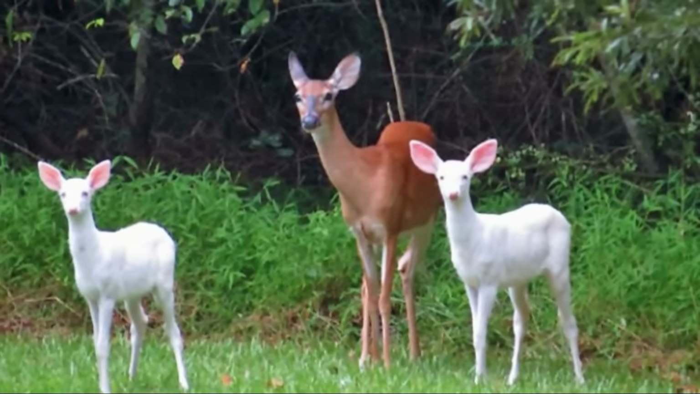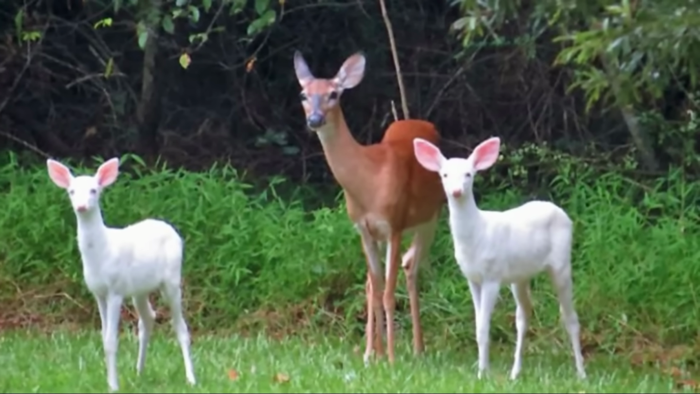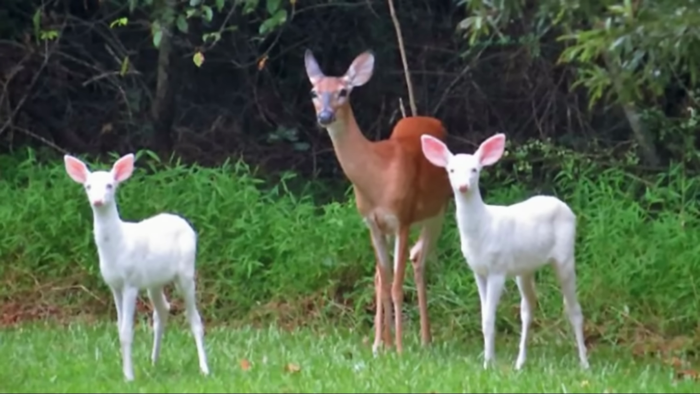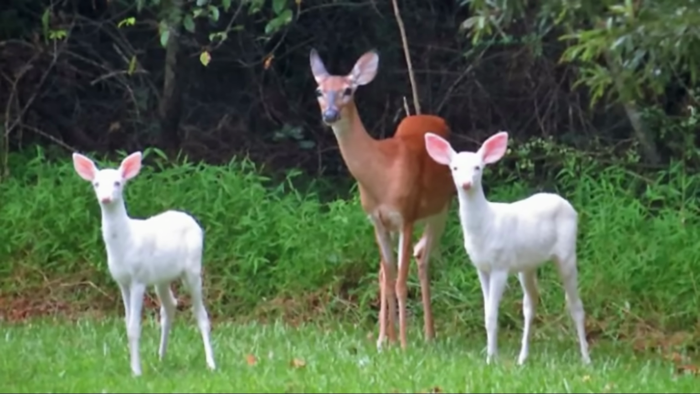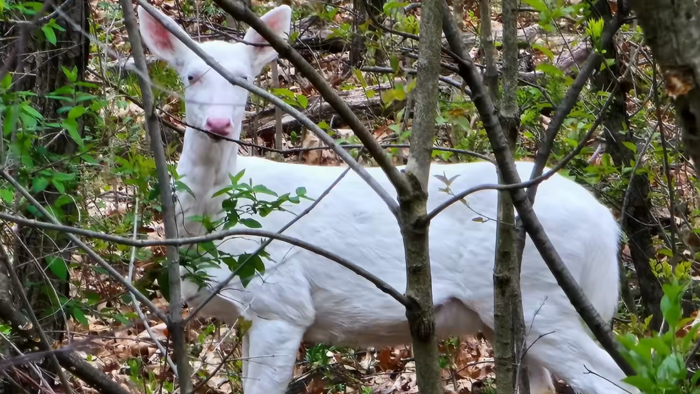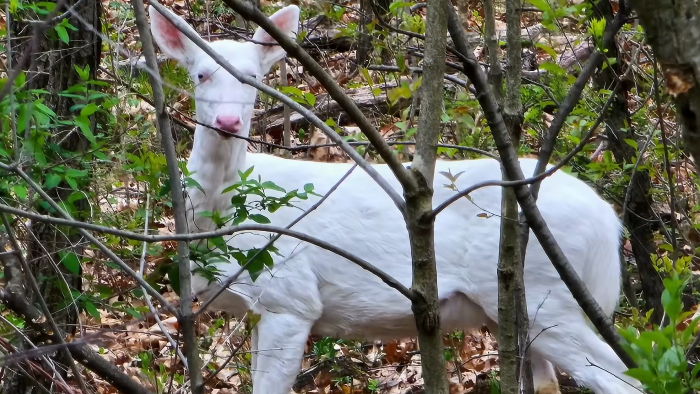Well, nature has a strange way of doing things, some rare oddities. Here's a pair of fawns, albinos, with a regular mother. And the mother can be albino too, with regular fawns.